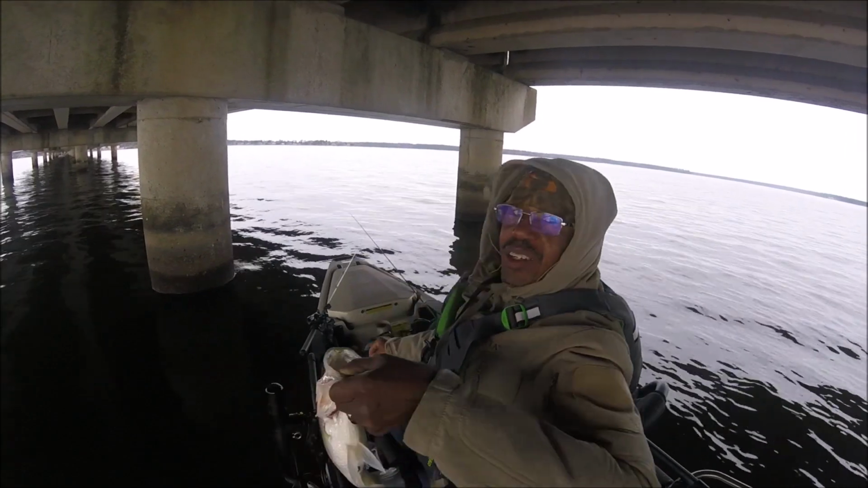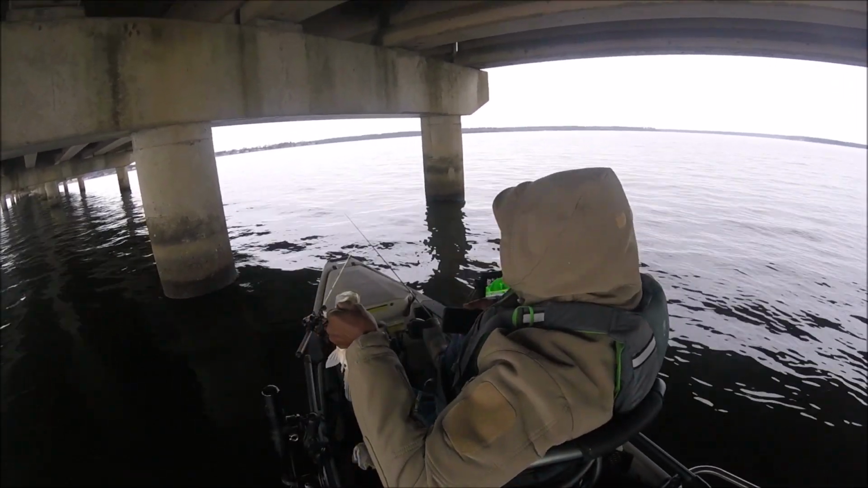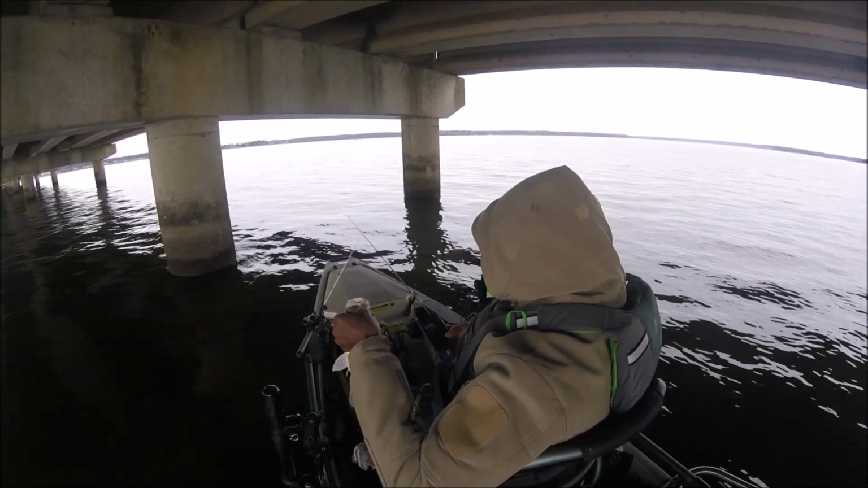Keep that jig in here, something will take it from me. That one fish right on the bottom, I thought it was a catfish. Went on there, big old problem.